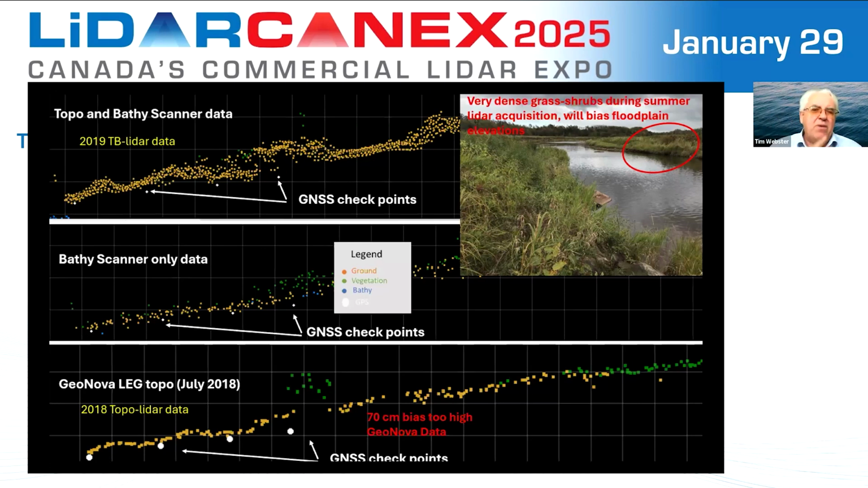If we look at the top slide, that shows some data collected from the NSCC sensor, including a topo and a bathymetric scanner in 2019, and we see the same ground control. We have the same issues of not being able to penetrate, maybe a little farther, but incredible density. And that included both the topographic laser and the bathymetric scanner.